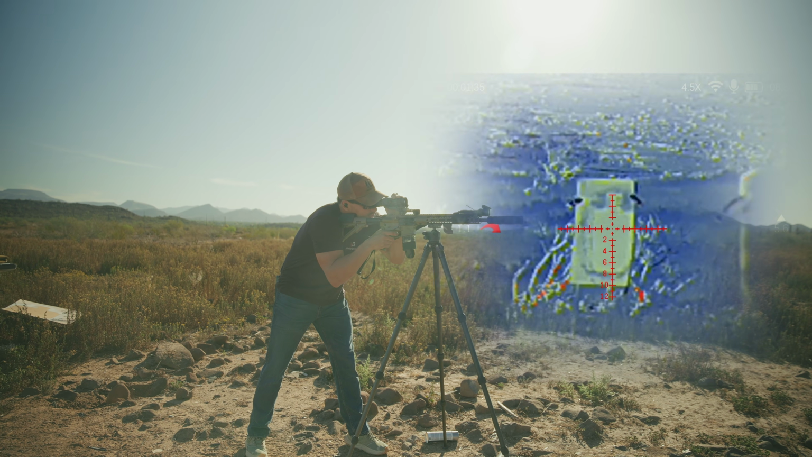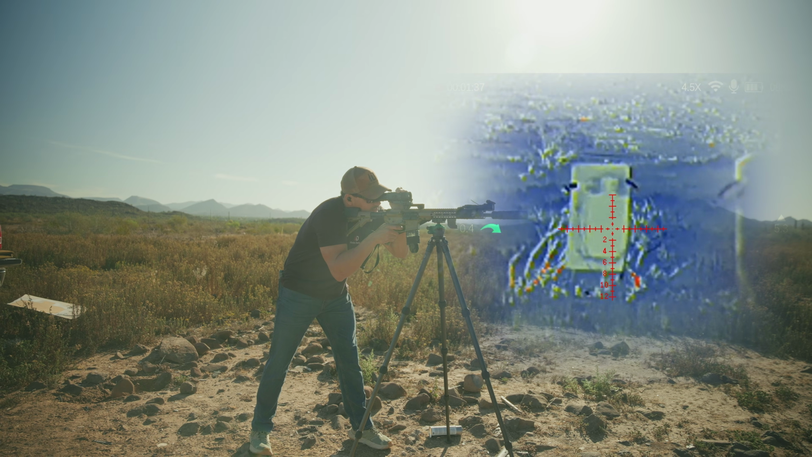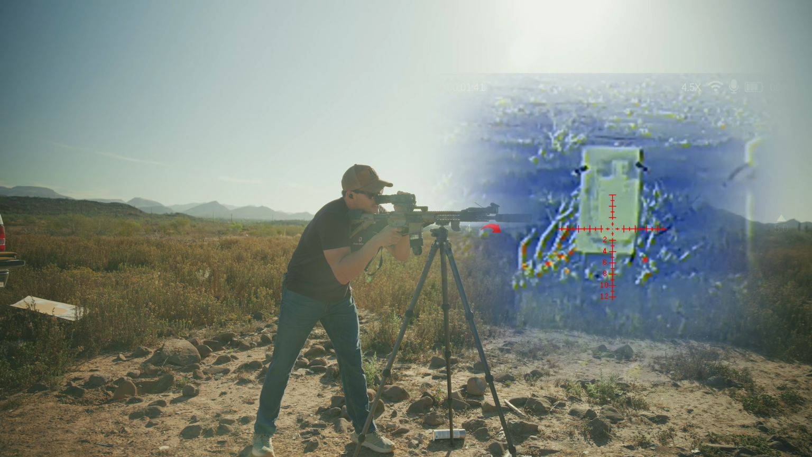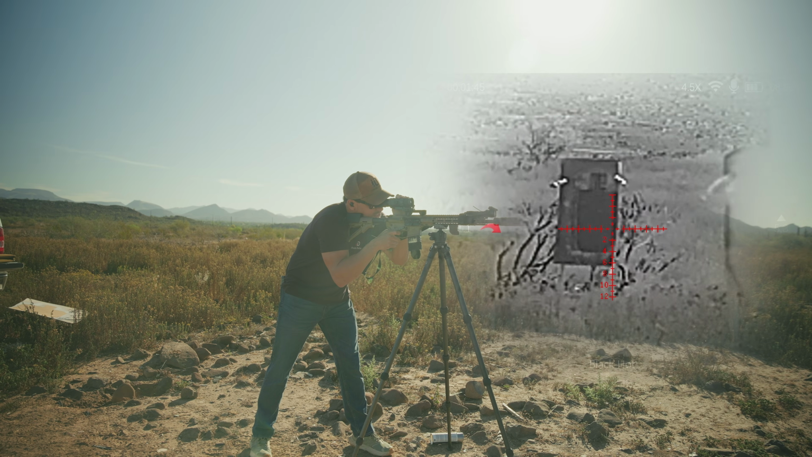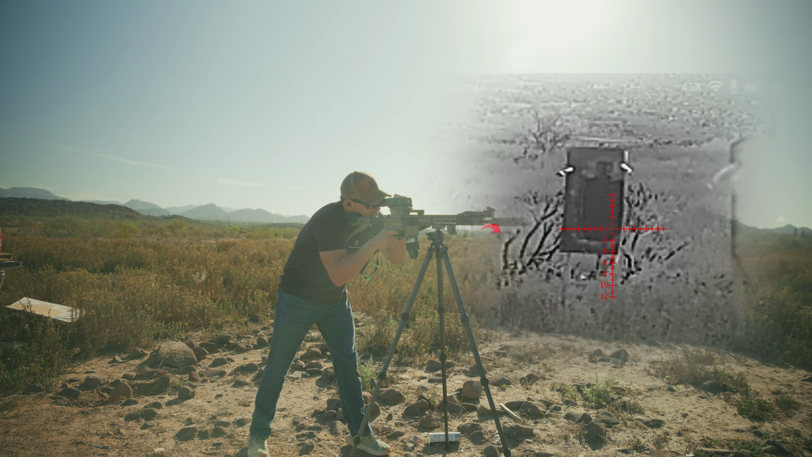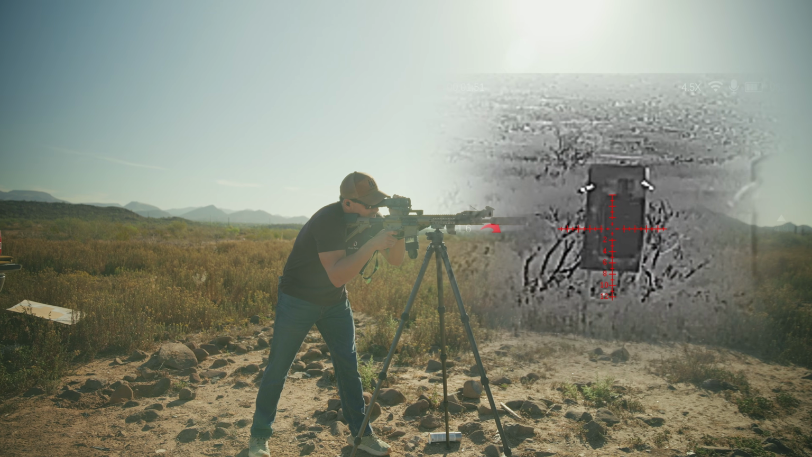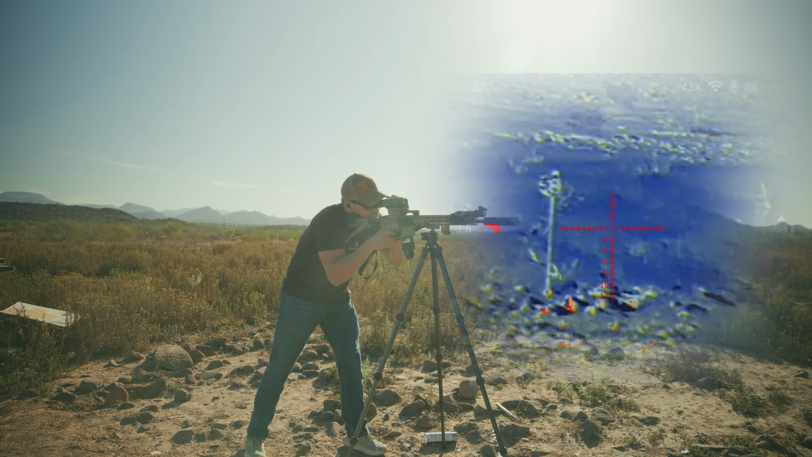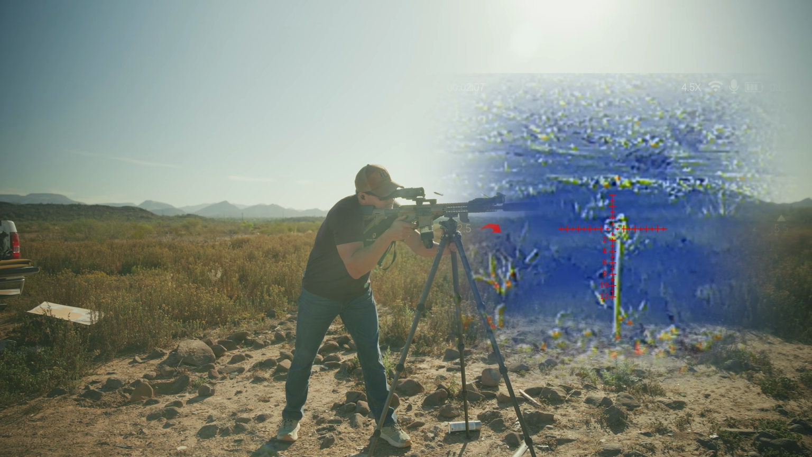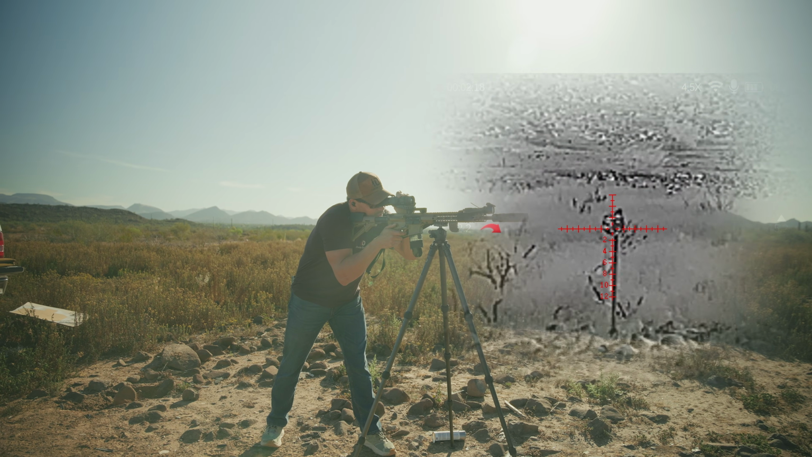We'll zoom in a little bit. And you quite literally can't see anything. Let's cycle through. I don't see any white spots, no black spots, and that is because it is now acclimated to the ambient temperature, so you're not going to see much. And then our steel, if we can see it, so that's black hot.